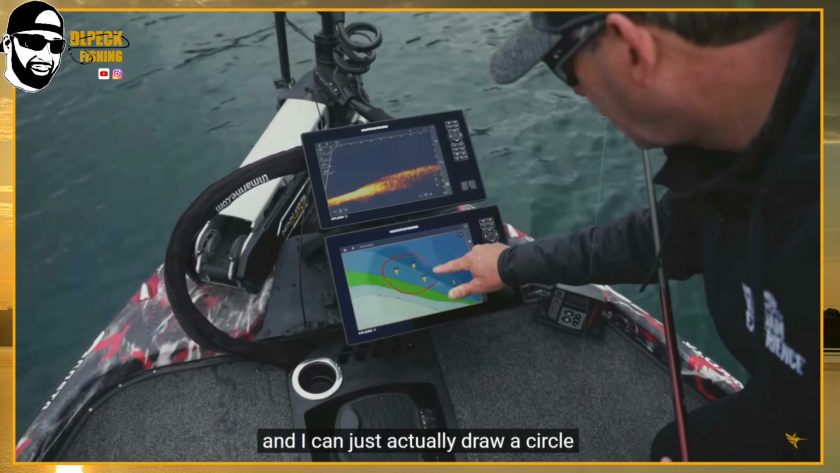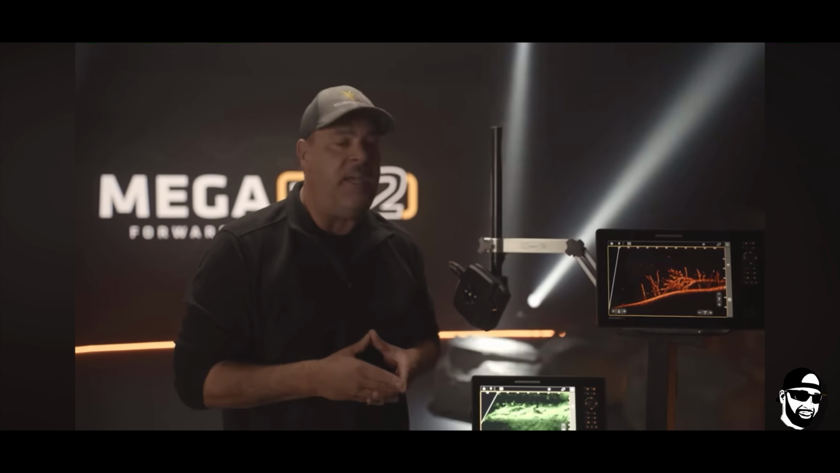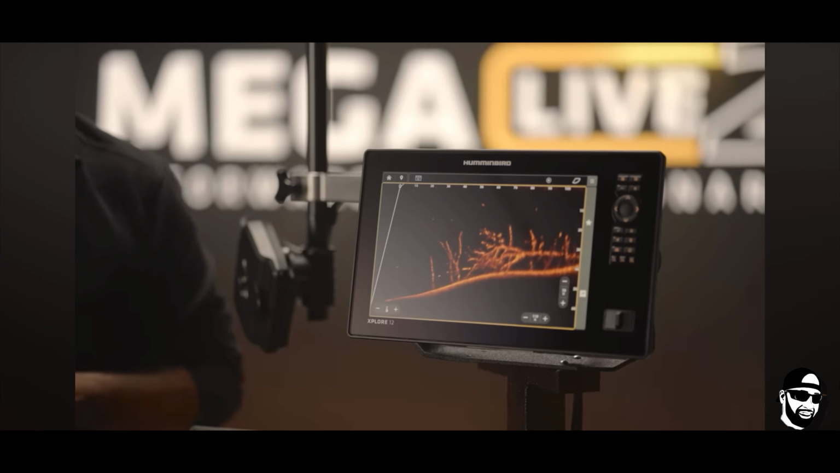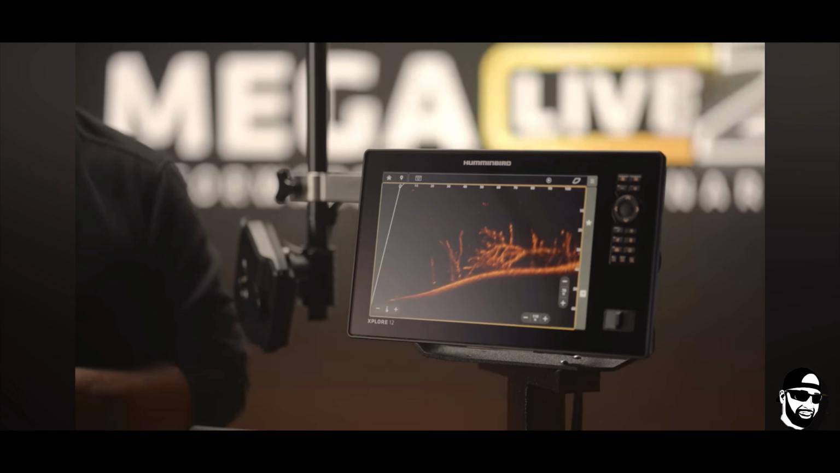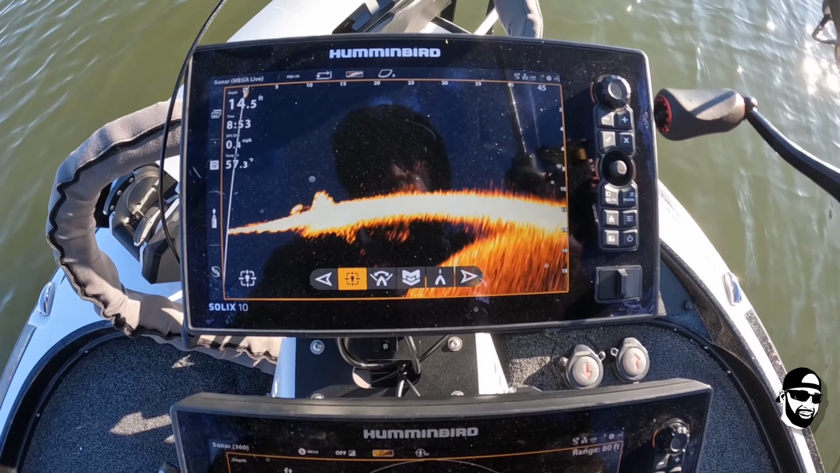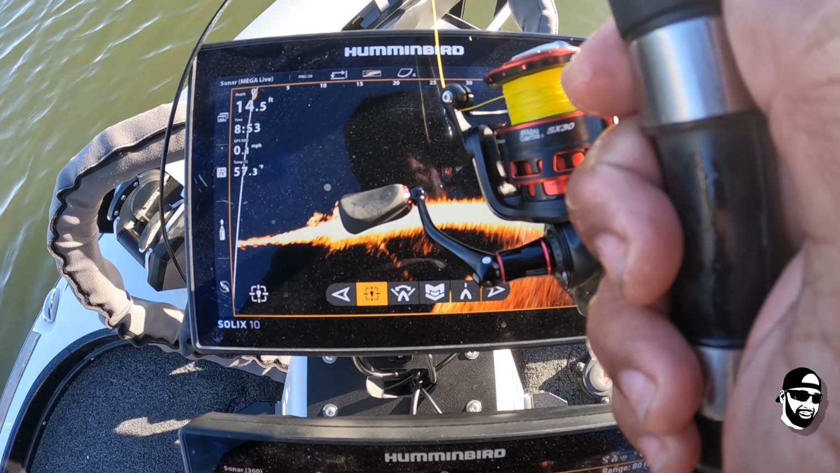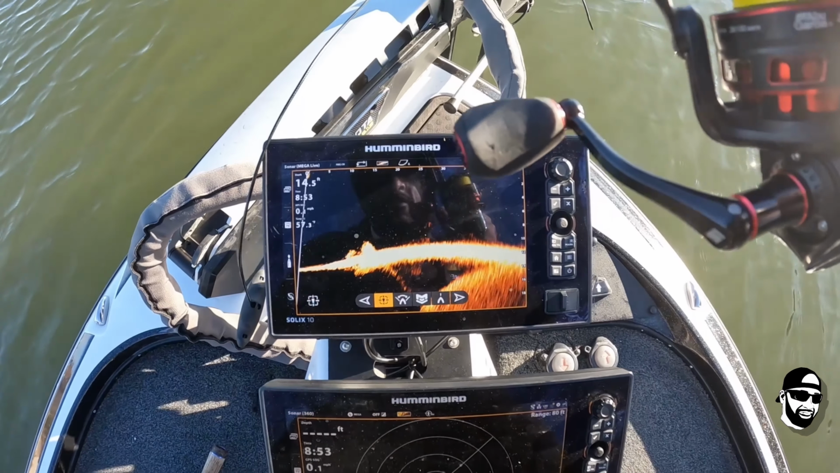All right, let's jump back over into MEGA Live 2. Zona touched on casting distance and seeing your baits at a further distance in this new MEGA Live 2. This is a challenge for some MEGA Live 1 users who are losing track of their baits at a further distance. So as far as bait tracking, I'm sure the MEGA Live 2 is meeting the expectations. And to be honest, I can't give this section justice for you guys without having a MEGA Live 2 and Xplore installed. So be sure to check back in as I plan on doing a comparison video at a later date.